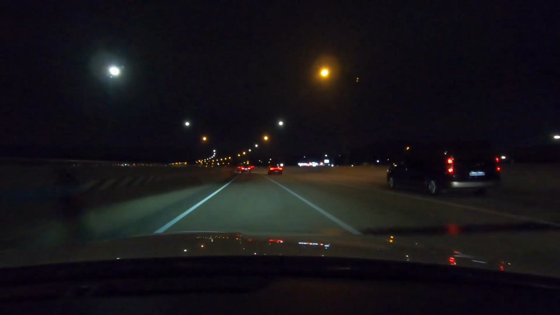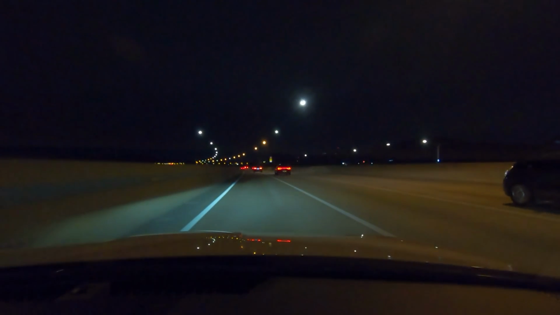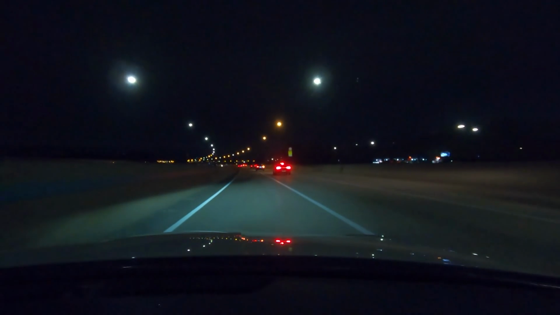I would love to drive those, and if they feel really good, that would be something I would like to buy.